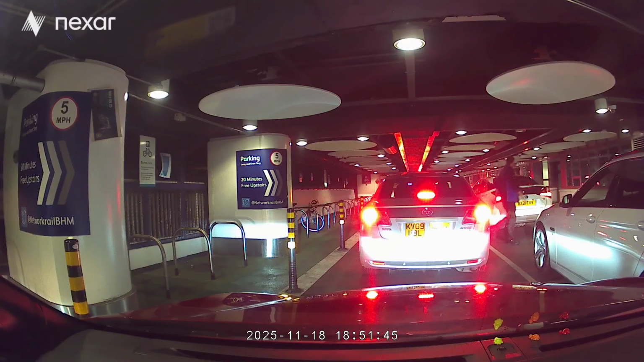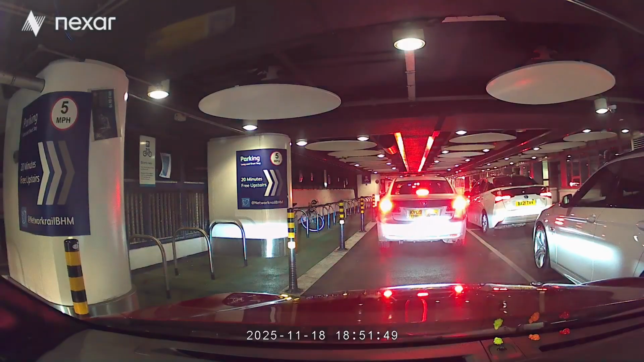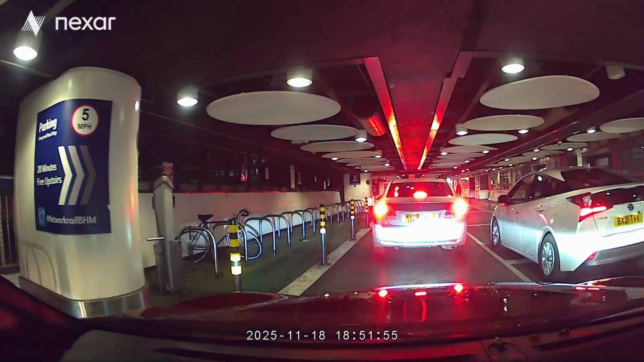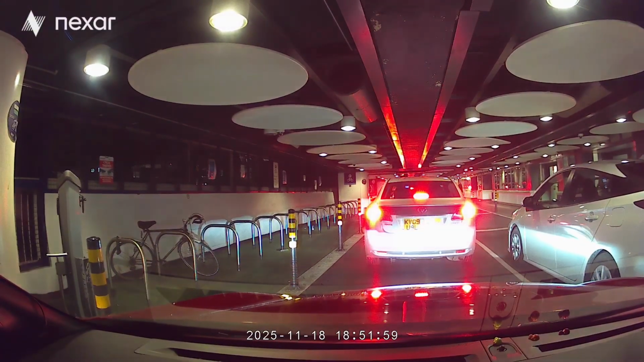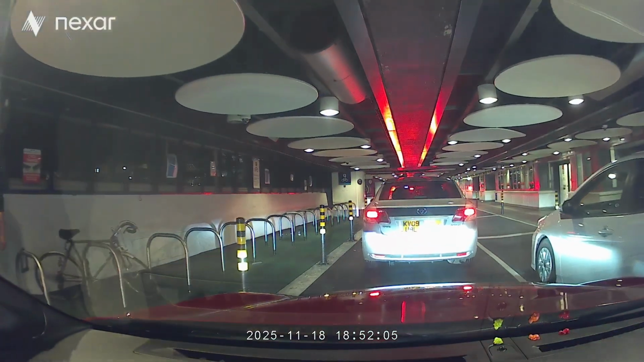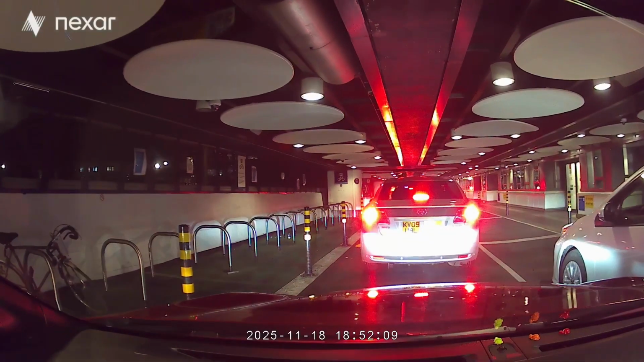Yeah, actually, I would think so. Quite busy for a Saturday evening. No, Tuesday. Yeah, for a Tuesday. Well, it's because people are, like this white car, just hanging around, hoping to pick someone up. Did that guy actually look, or did he just walk across? He's probably conscious that we were here, even if he didn't explicitly look.